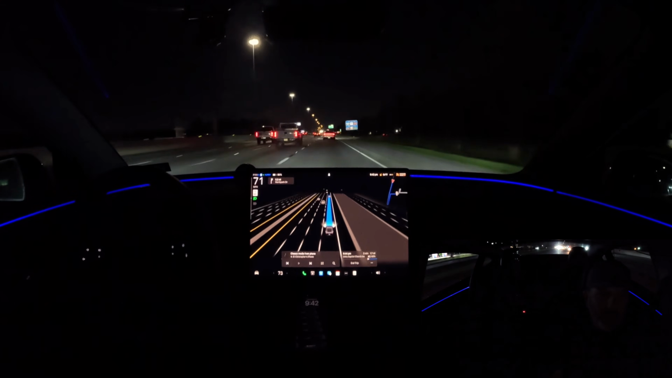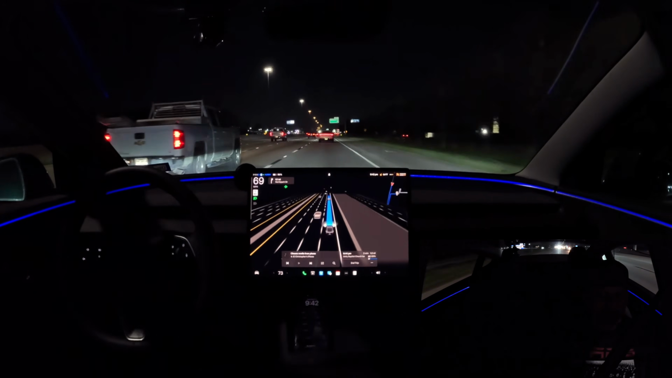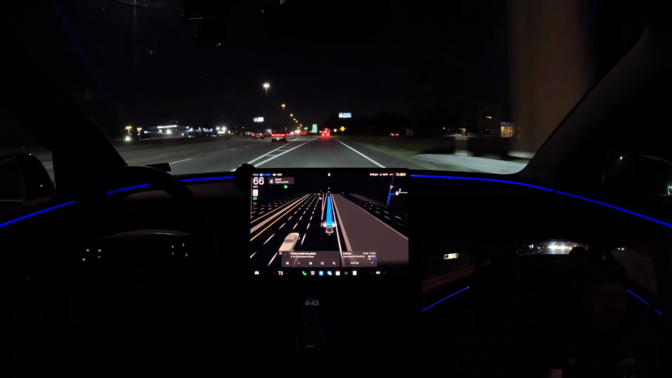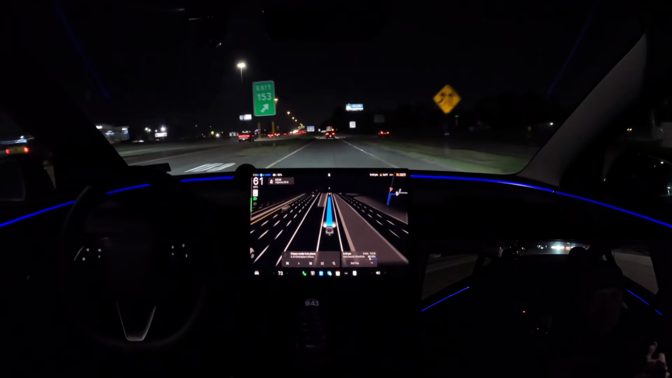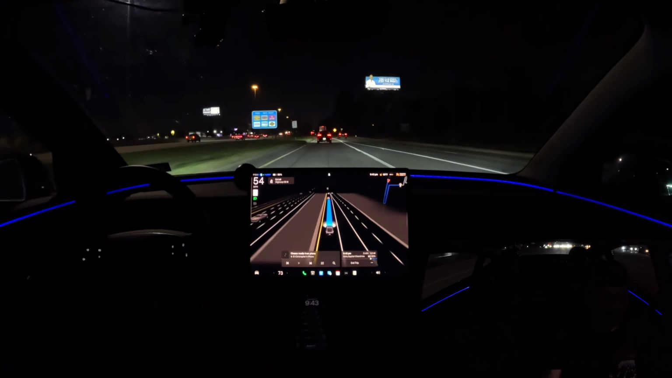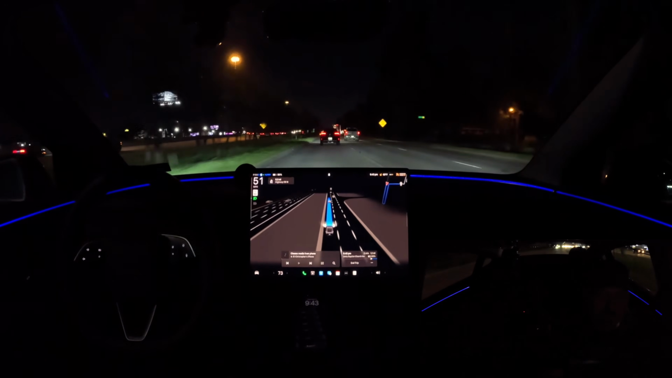And on some previous versions, even version 13.2, it would just race to the left as soon as it could possibly do it. It would come back over when cars would get behind it going a little faster and get out of their way, but it would just initially, as soon as we got on the highway, race over to the left. And it still races over, but it doesn't try to get all the way over to the leftmost lane, and I like that.